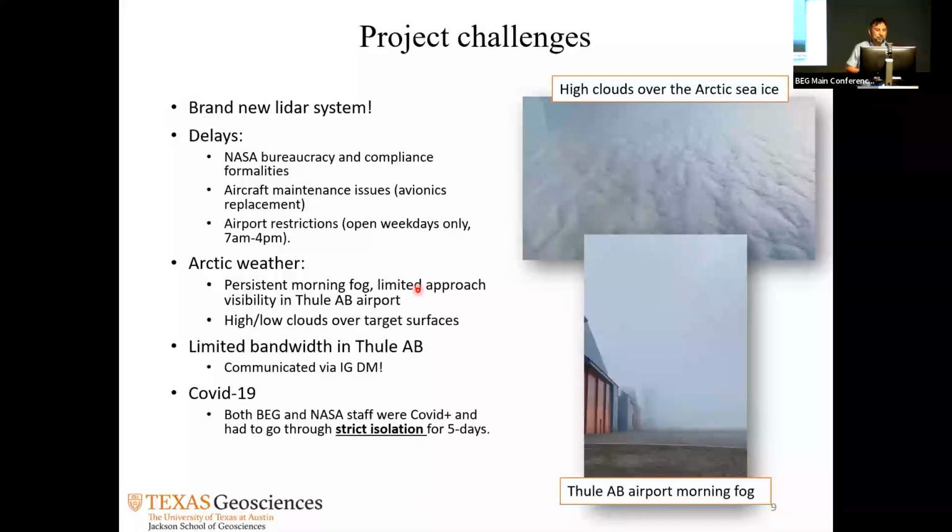Of course, there were quite a few other challenges. The first one was that when we were there, the Gulfstream avionics broke down, so it had to go all the way from Greenland back to Houston. Exactly. That cost us 4 or 5 days, I can't remember, something like that.